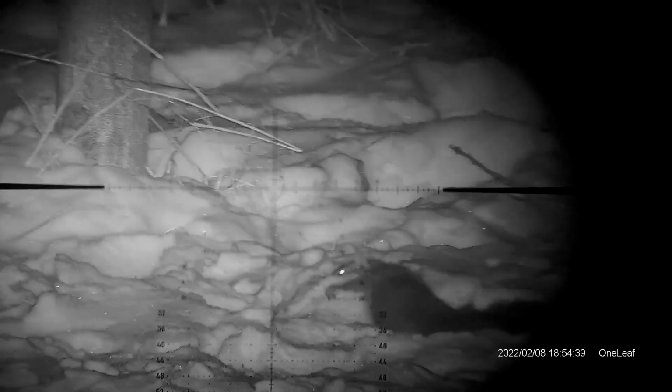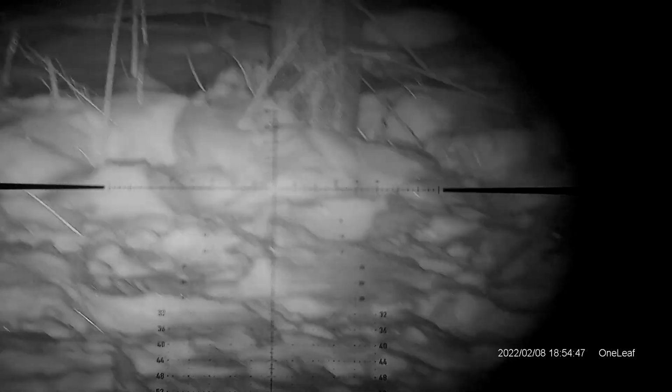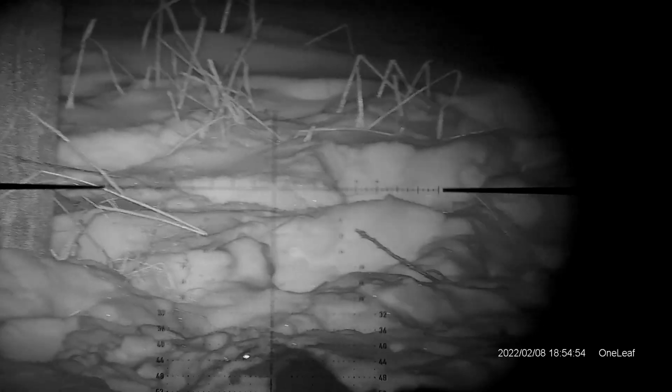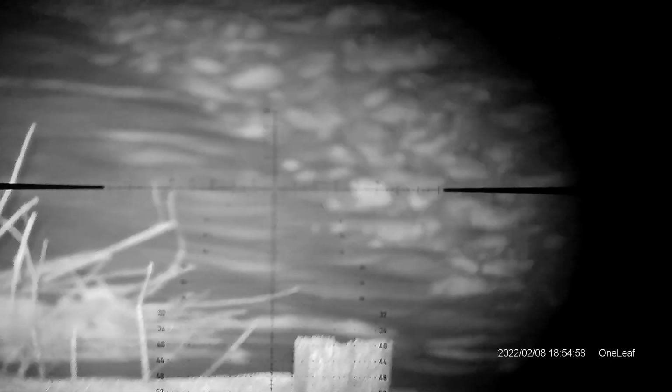And now we hear coyotes. If I had more time, I'd sit out here and get one. Wow, they're everywhere. Oh, they're close. They're super close. They might be coming in.